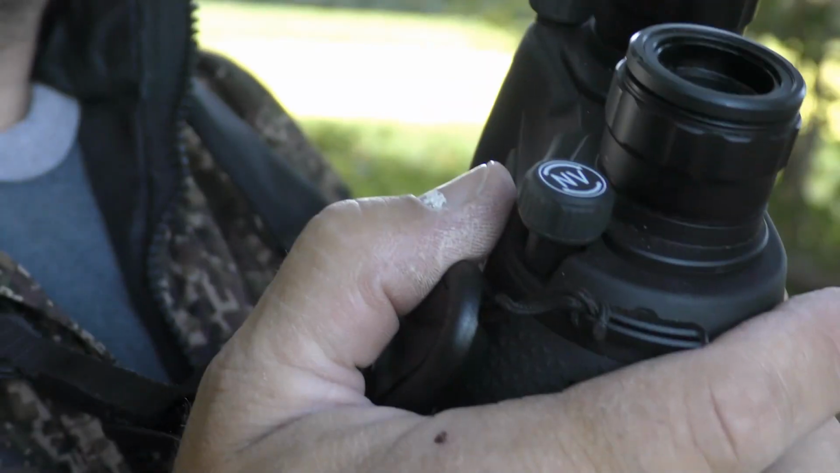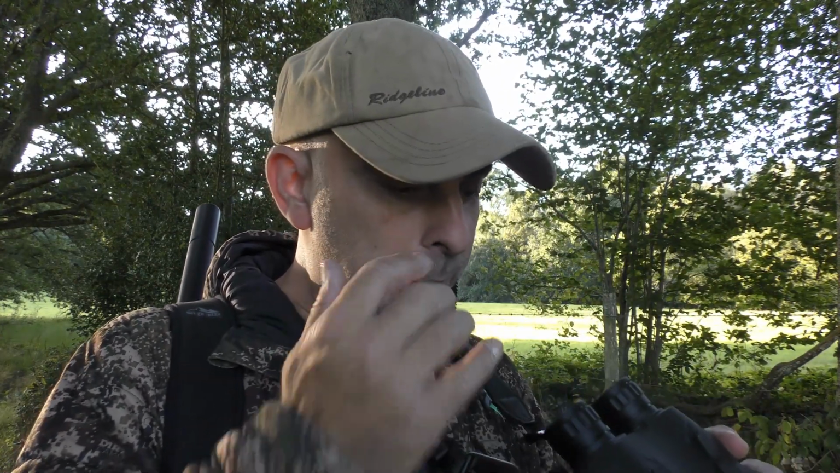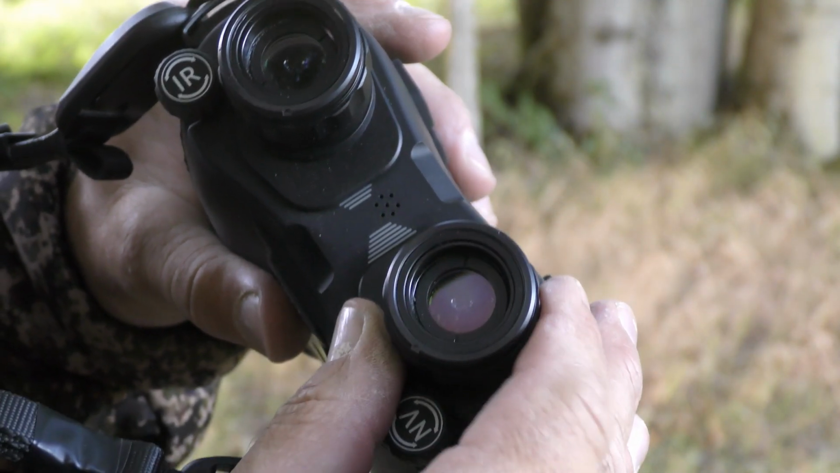So there's actually quite a lot of features on these that I really like. Firstly, I like the little focus wheels, which are just located either side of the eyepiece there. You've got one on the left there, which does the focus for your thermal side of things, and then the other side does your day screen and your night vision mode. Another nice thing is you can actually adjust the eyepiece on these. That's one thing I have found before with other thermal binoculars, is you can't move the eyepieces apart to suit your face, whereas with these they do just slide backwards and forwards like that. So yeah, another nice little feature, and of course the built-in rangefinder, which I absolutely love on thermal binoculars.